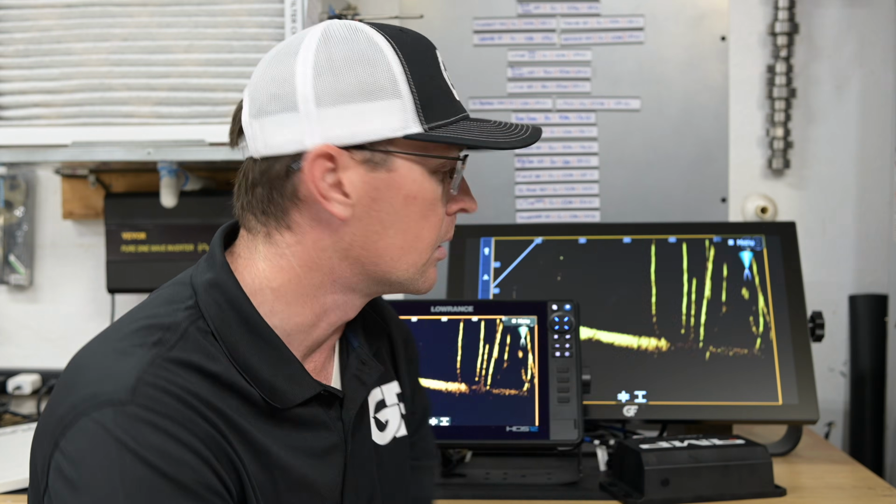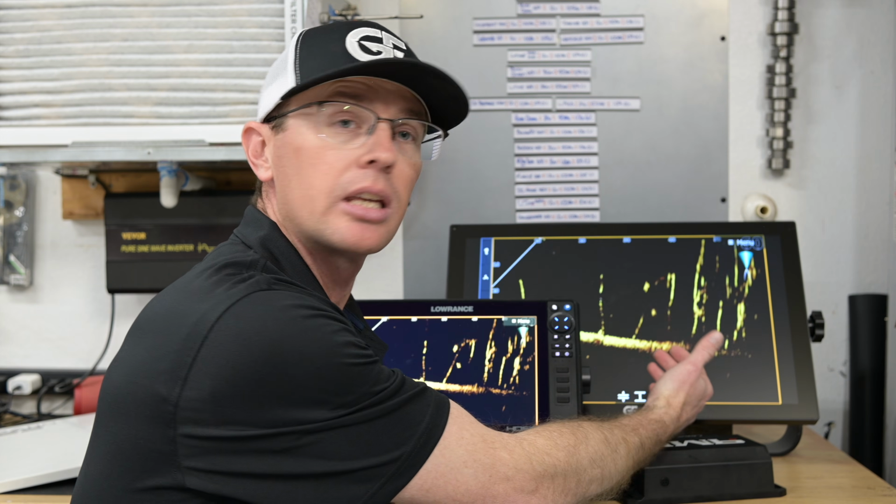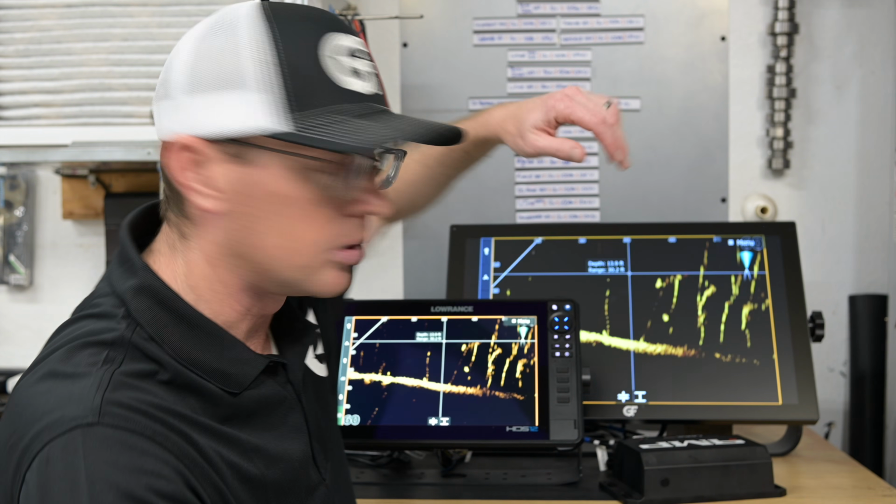That's our first connection. Our second connection is going to be the USB cable. Now, when you order the Russell Marine box, you get a USB cable that comes with their system. That USB cable will go from the HDS unit to our Getfish Marine display, and I will custom make a little jumper for you so that you can make that happen. That's what's giving you the full touch capability between the Lowrance and the Getfish Marine display.